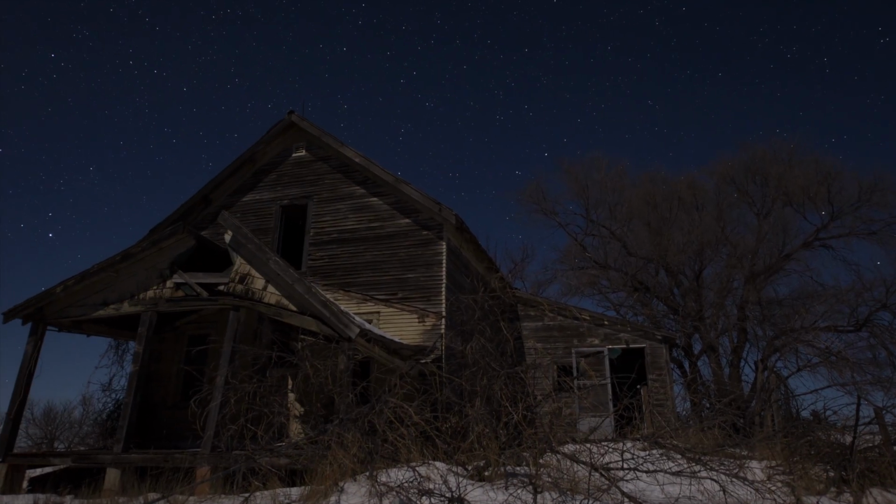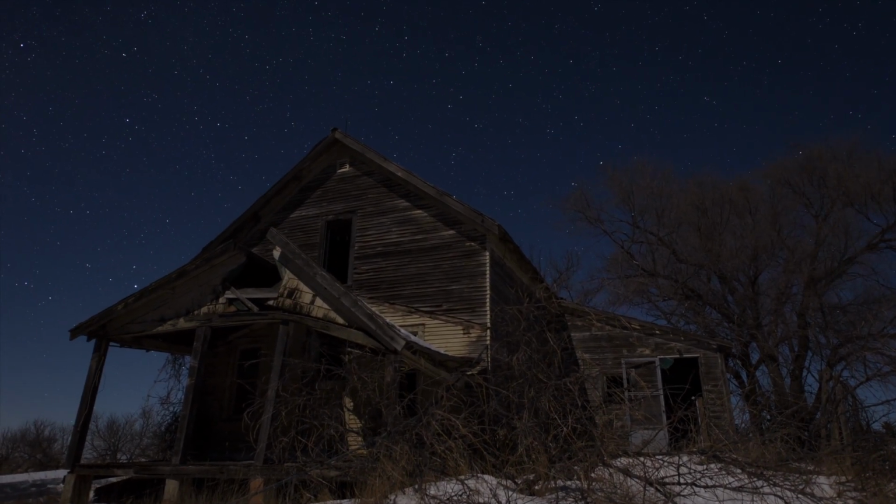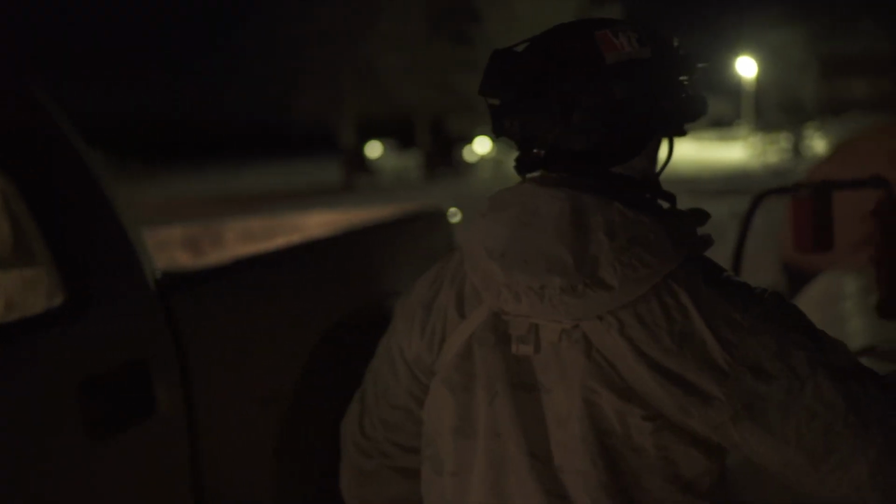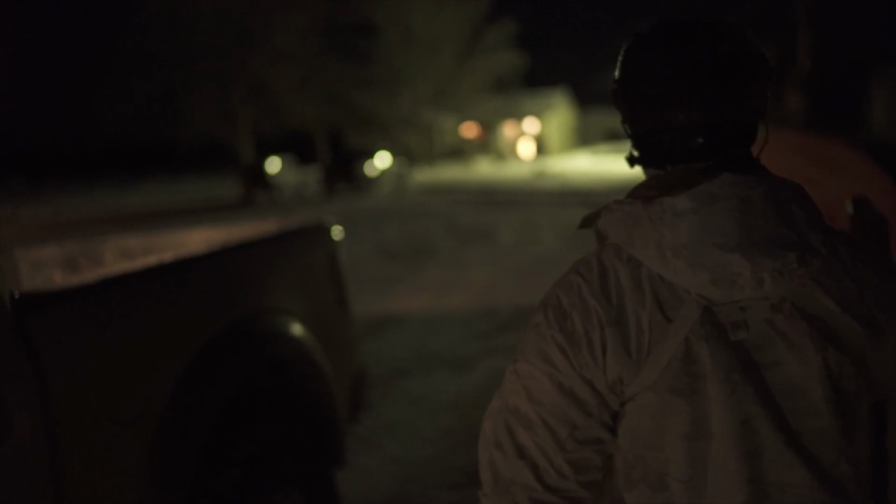You can see really clear tonight, and there's not a lot of wind, and it's cold, and we should be able to kill a lot.